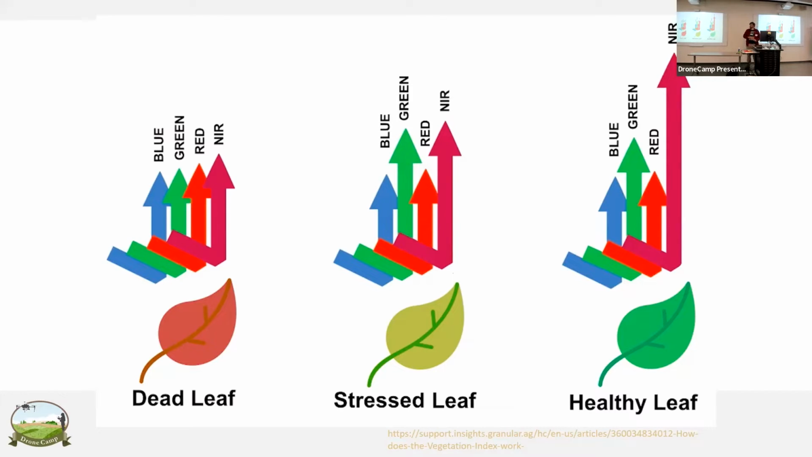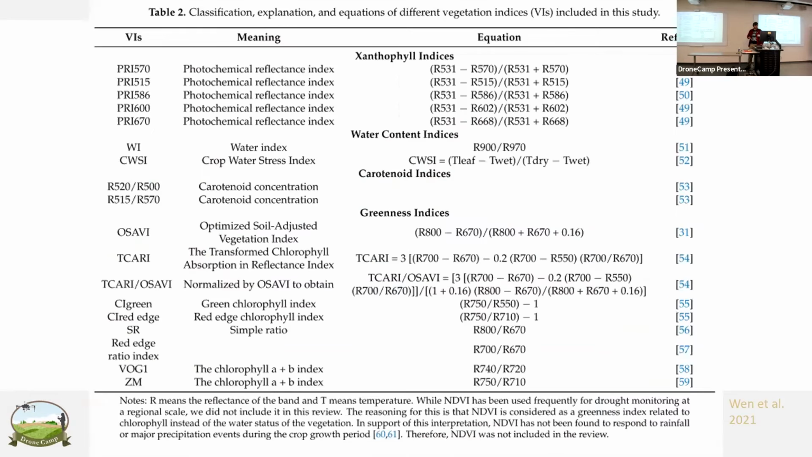So how do we use these bands though? Because if we were to look between a healthy leaf and a dead leaf and just look at the blue band, it's going to be hard to tell the difference between the two. So what we use is something called vegetation indices, and there's a lot of them here. This is just to show that there's a plethora of different indices out there, and they all relate to some different part of the plant and what kind of reflectances you have off of that. What it does is allow you to compare the different bands to each other and create some sort of ratio or relationship, an index that will tell you some characteristic of its condition. And I'll be getting into a few different versions of these.